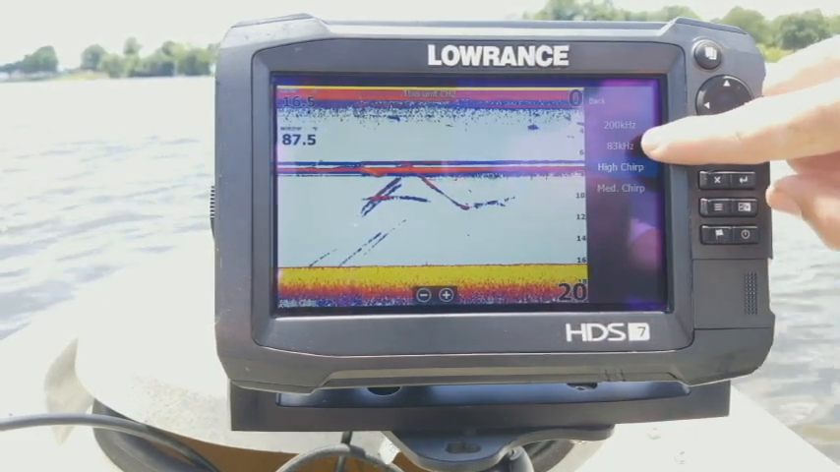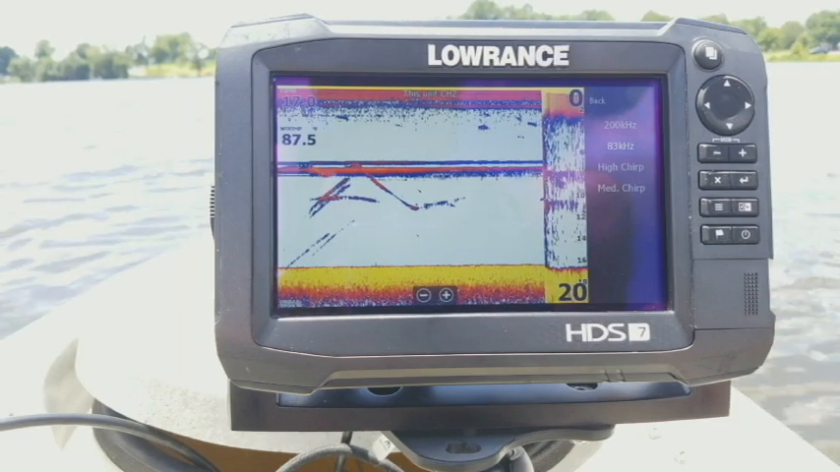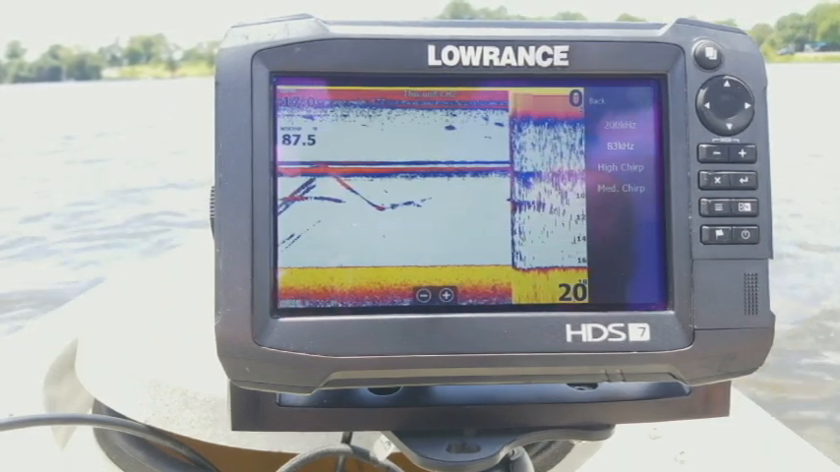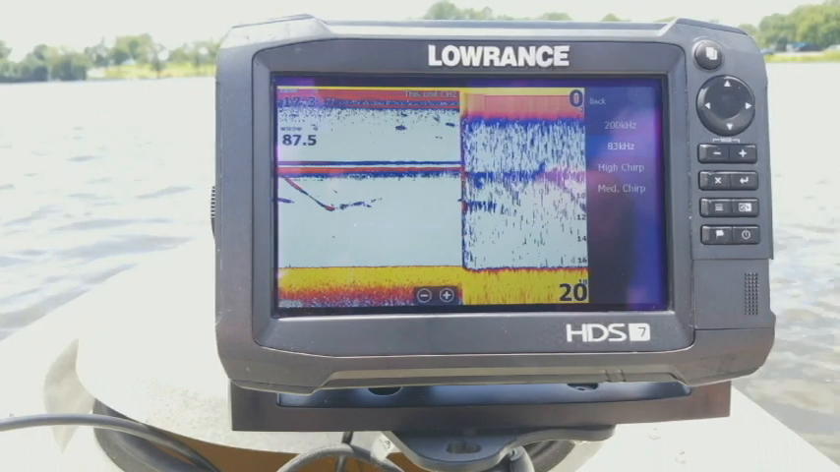Now you'll notice that if I select it to, say, the 83 on here, you can see how my screen gets really cluttered up. It's because it's a much lower resolution frequency. And if you're going to be fishing in, generally I say 100 feet or less, I recommend running either the high chirp or the 200.